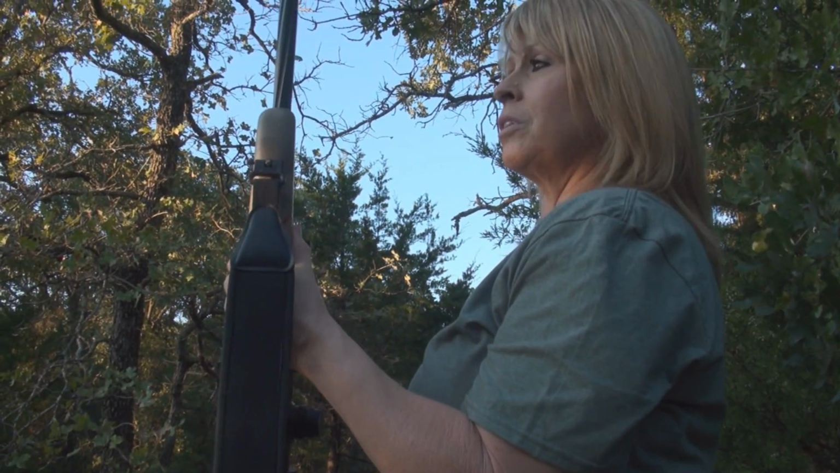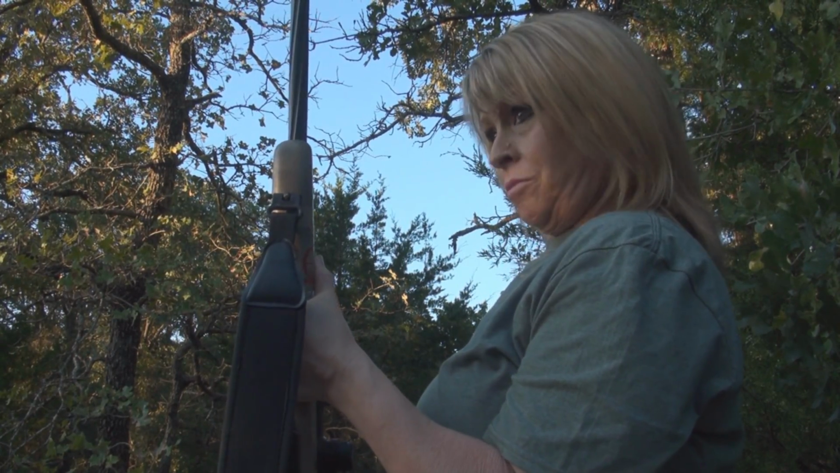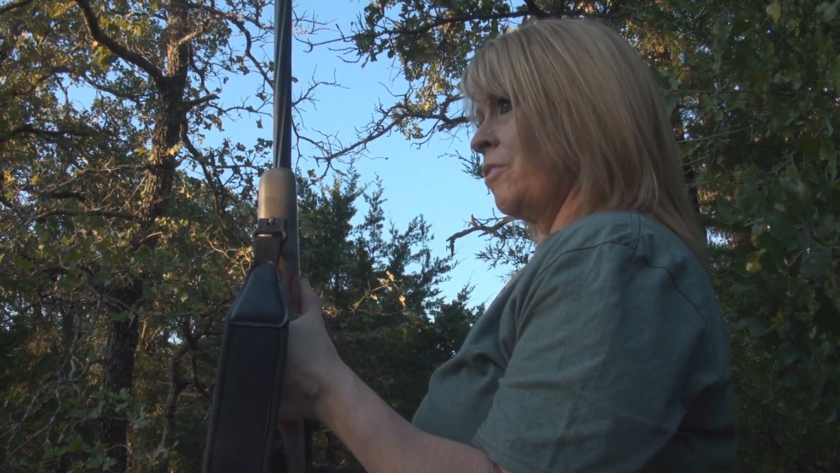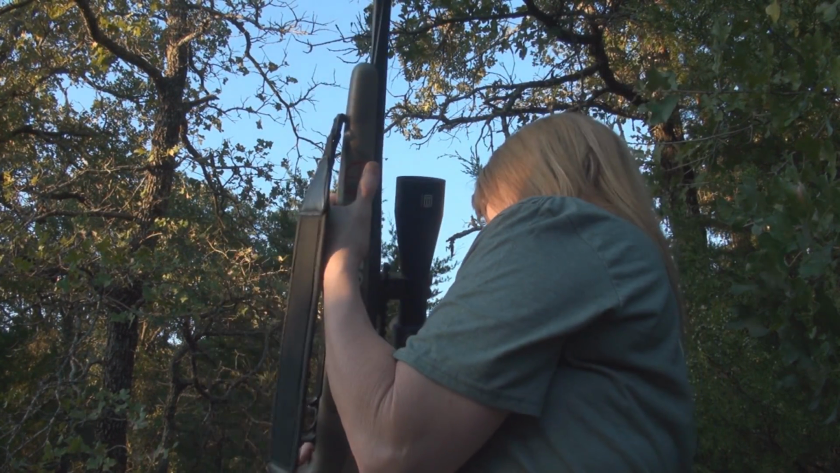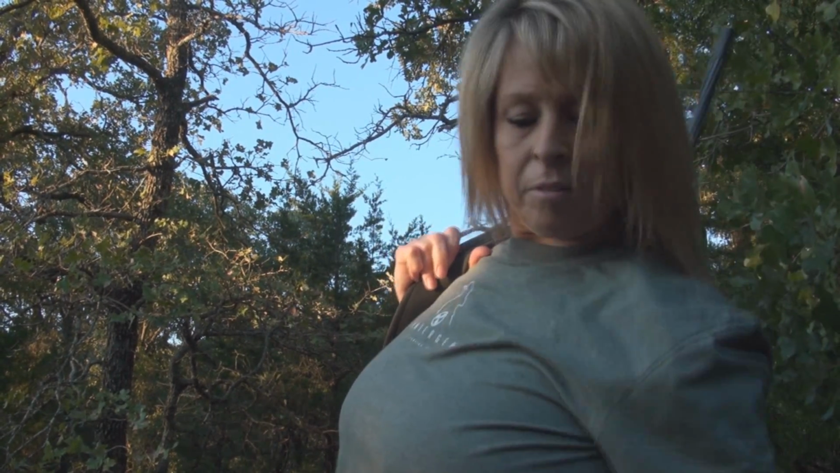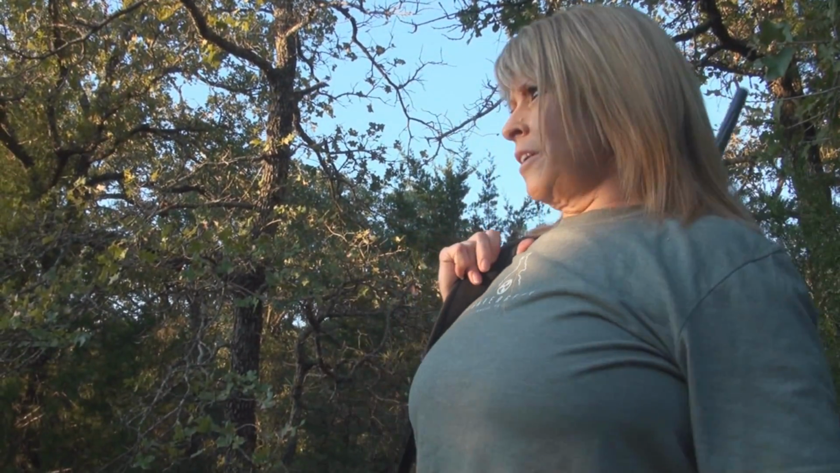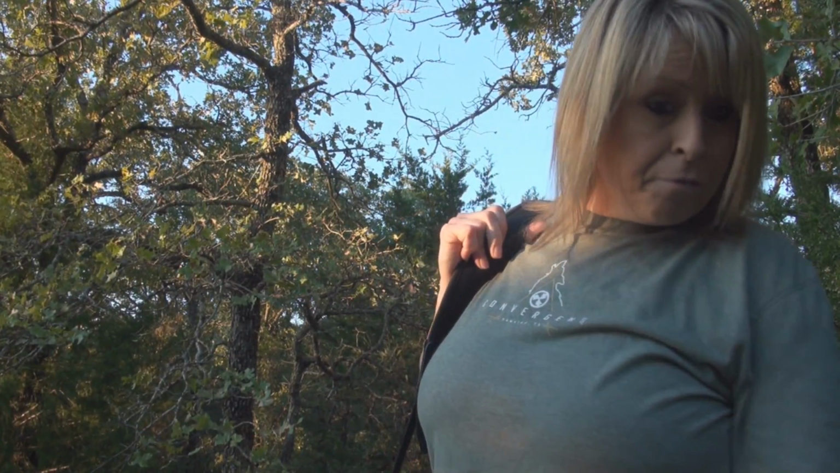I just wasn't sure if they were going to come up through that tree or through these trees right here, if they were going to come around, because you can't ever tell what they're going to do. But I think I hit it a little further back behind the shoulder than what I meant to. That's how come it ran like it did, but I saw where it went, so I want to go find it.